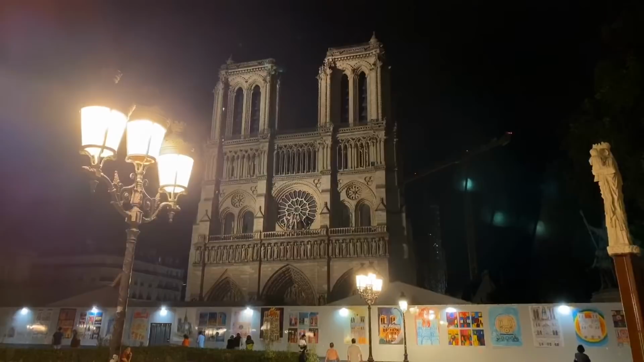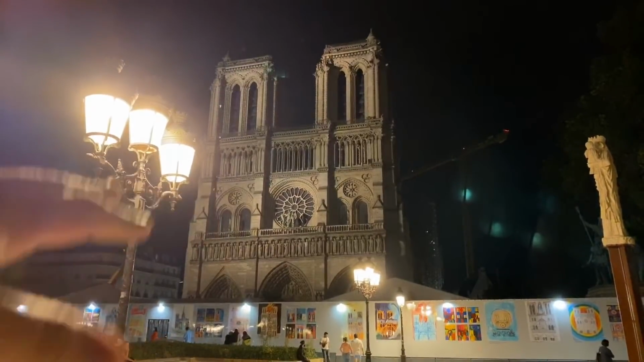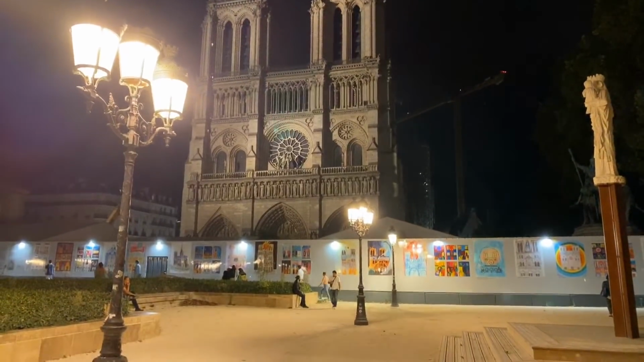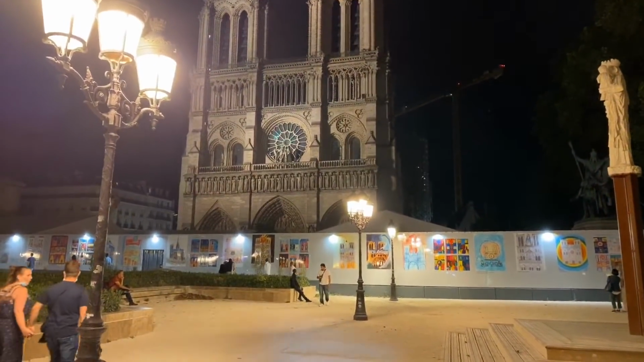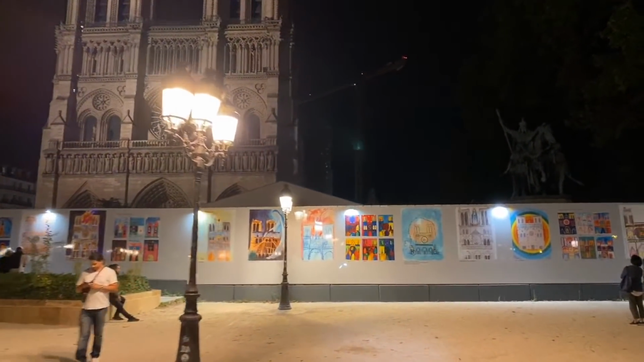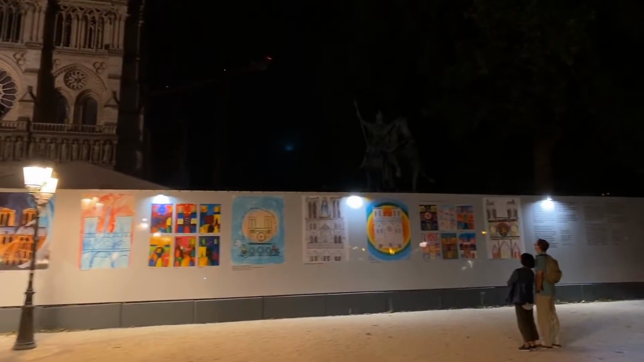What you see at the base, of course, this whole, what they call the parvis, the esplanade in front, was closed for a long, long time after the fire. And then what they've got here, I can get a little bit closer, is an art installation of what appears to be mostly children's artwork.